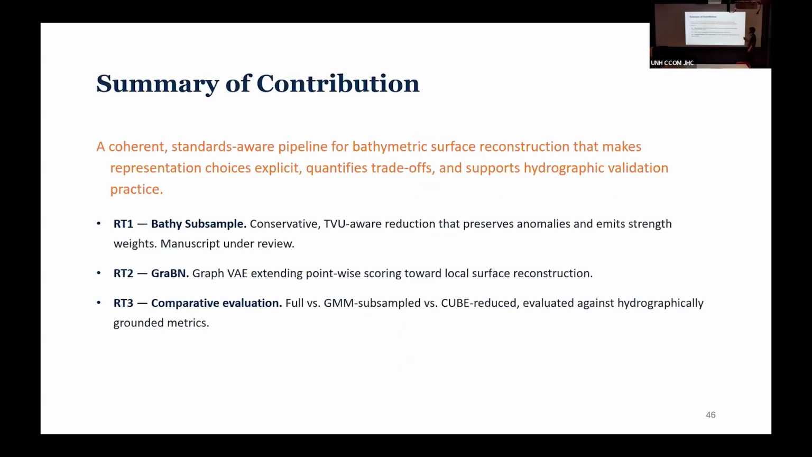So here's some of my contributions, right? I want a coherent, standards-aware pipeline for bathymetric surface reconstruction that makes representation choices explicit, quantifies trade-offs, and supports hydrographic validation practice. I have an idea of what I think is the best processing pipeline, but I want to show why. I want to show the trade-offs. I don't think it's the best because it's perfect in every way, but I think it's the best because some of the trade-offs are worth it.